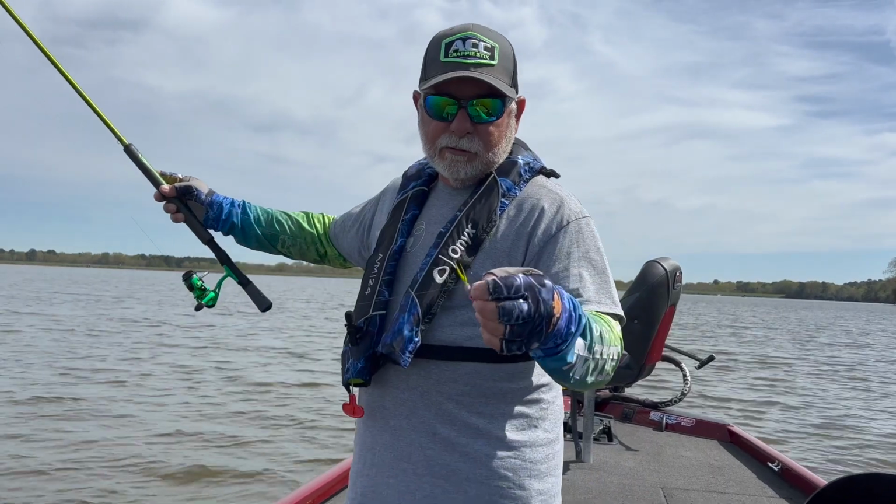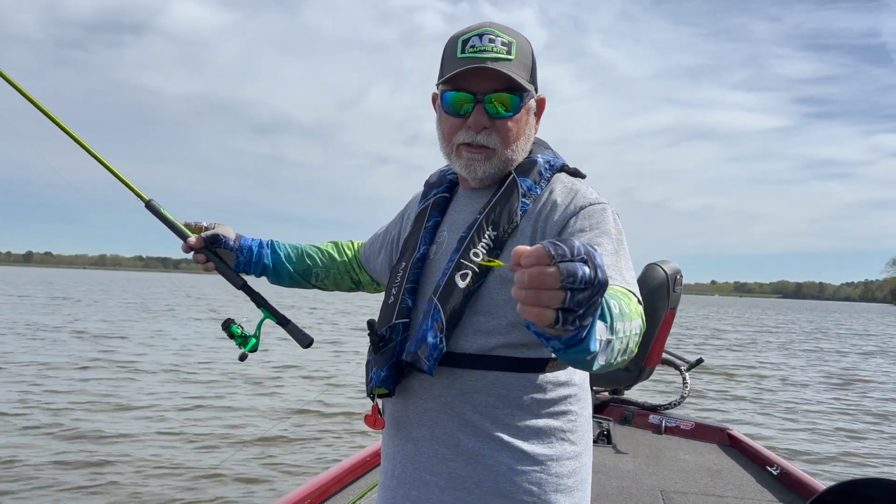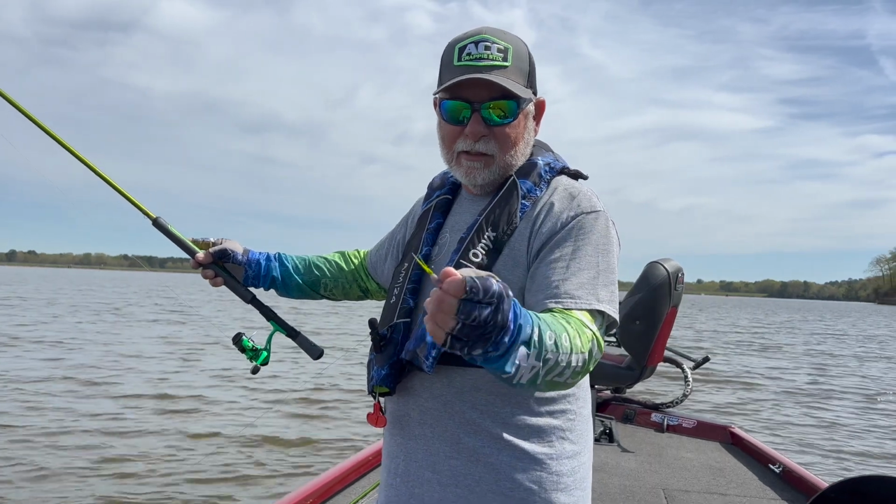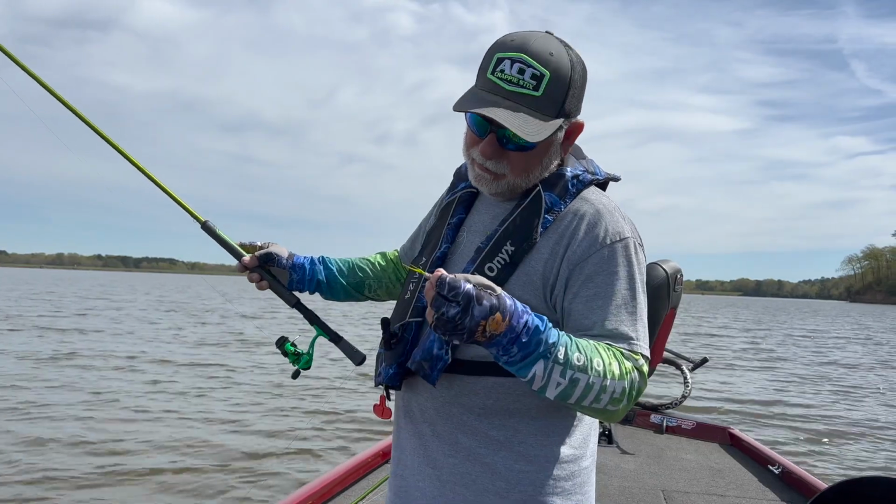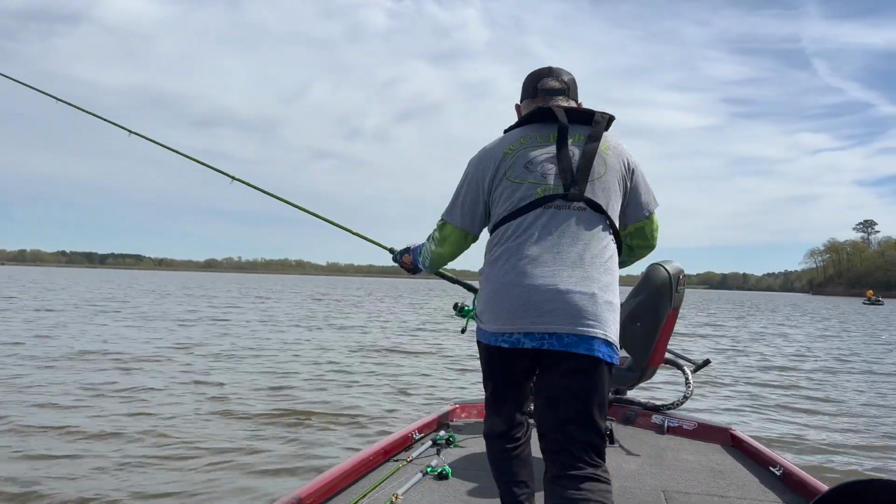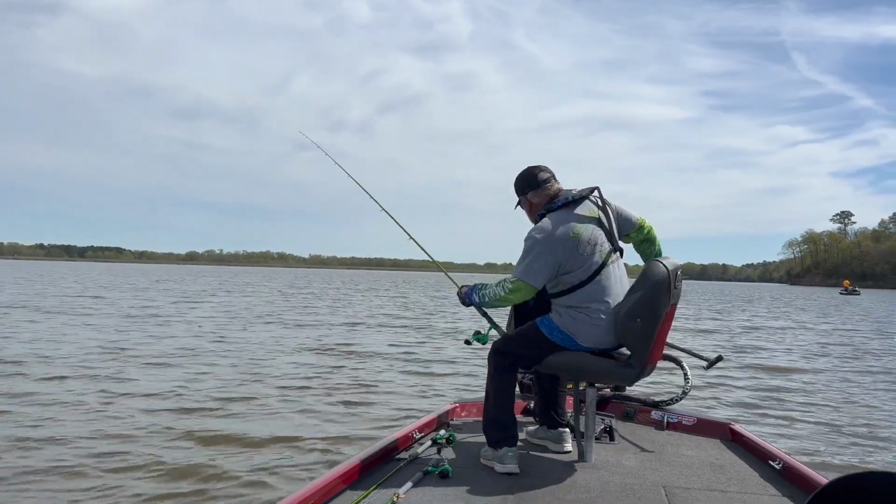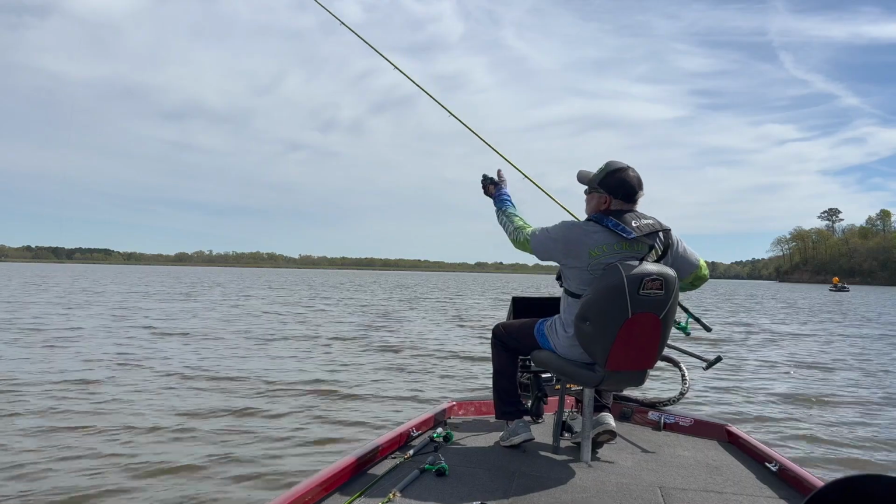Caught my last 3 on this Charlie chicken. That little old jig right there has put many a fish in the boat, and he's getting kind of worn, but I think he's good for another fish or 2. Let's see what we can do. All right, get loaded up here.